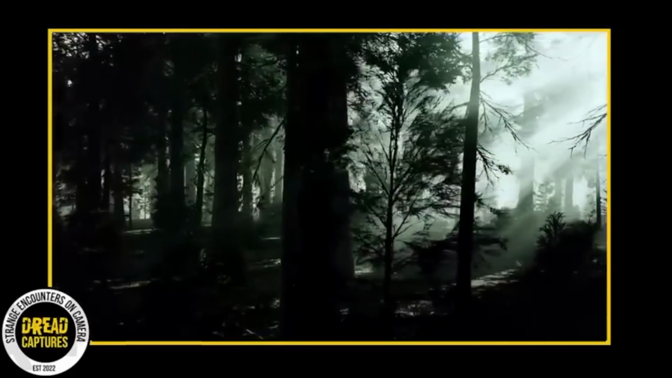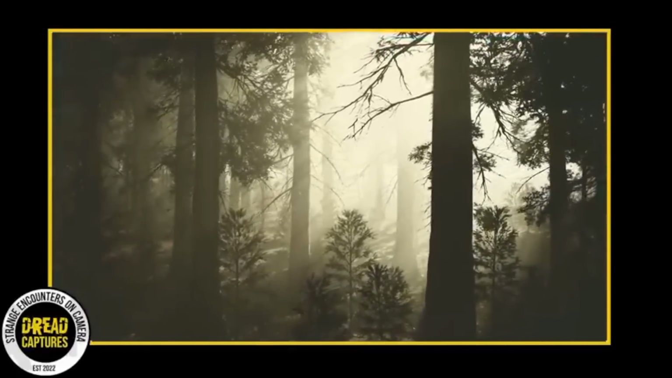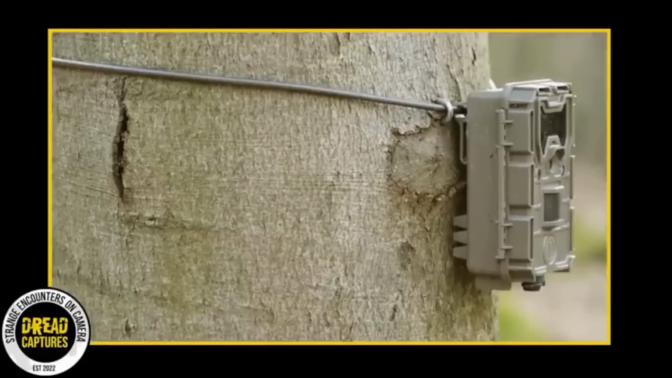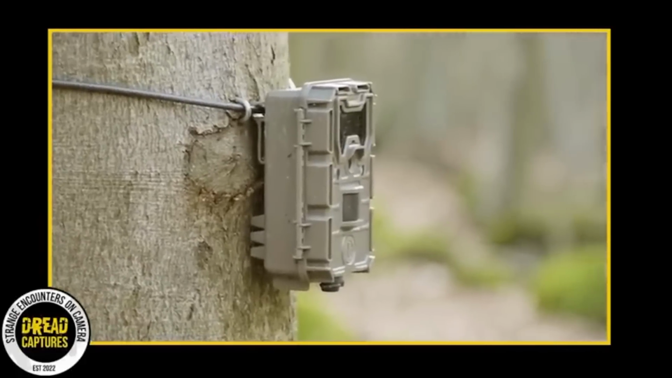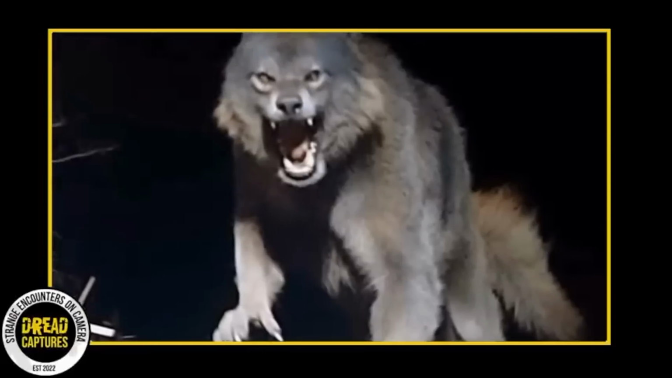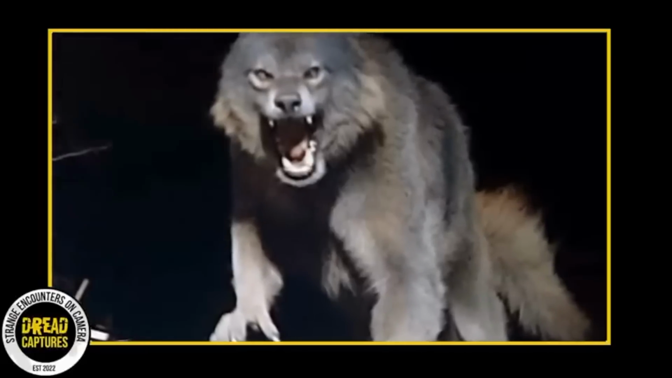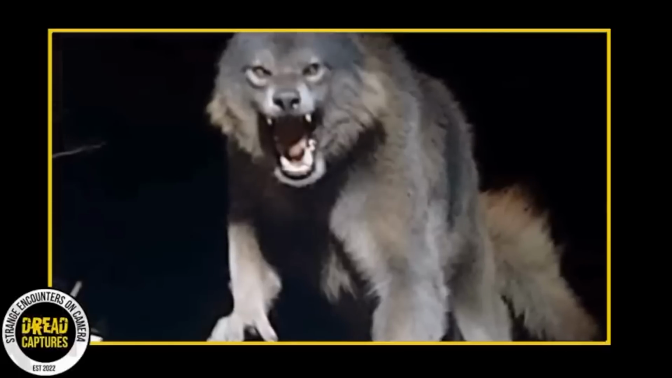My name's Anthony, and I've lived in Northwest Vermont all my life, spending countless hours in the woods and always having trail cameras set up. I thought I'd seen it all until this latest capture. I sent over a still image that, at first glance, might look like a typical gray wolf. Except it isn't. This thing is massive.